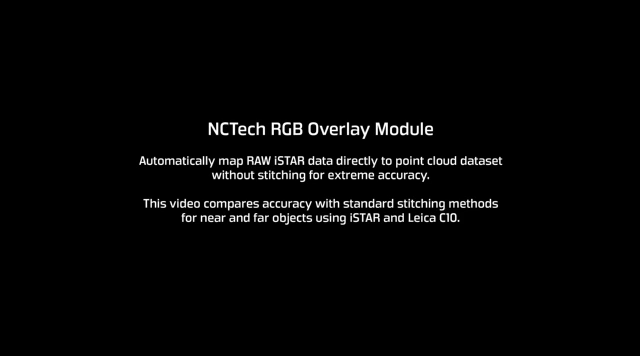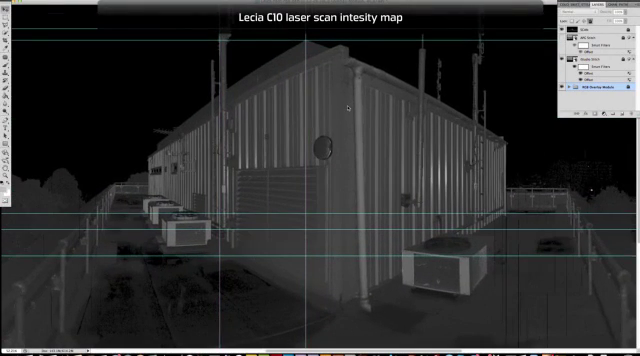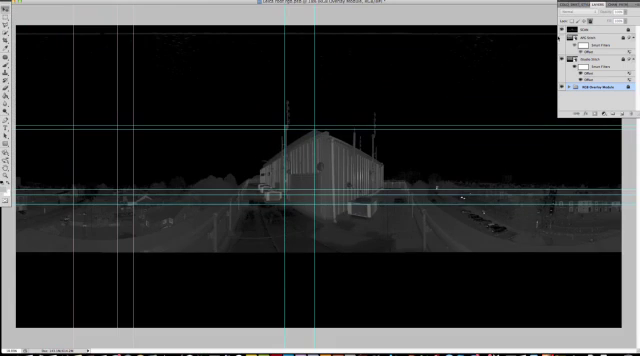Okay, we're going to cover the new RGB overlay module from NCTech. The purpose of this is to take your scan data and colorize it using the iSTAR HDR imagery.